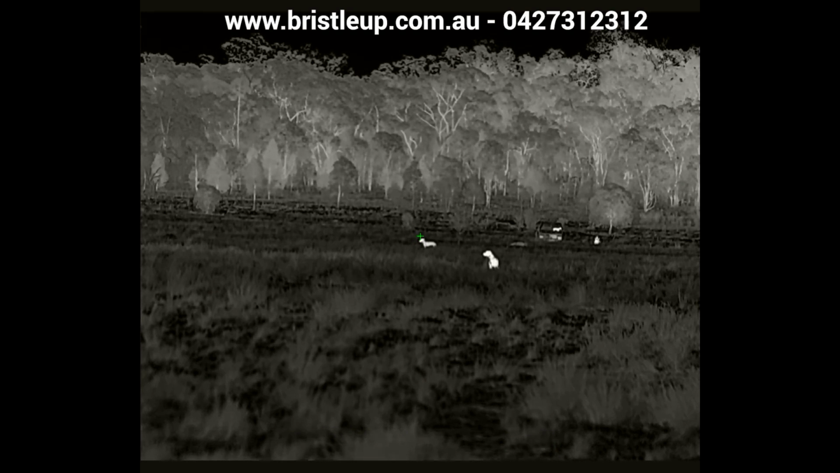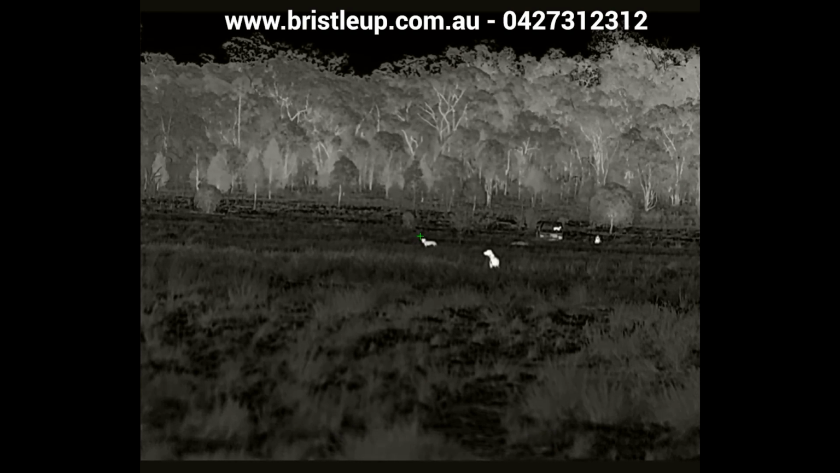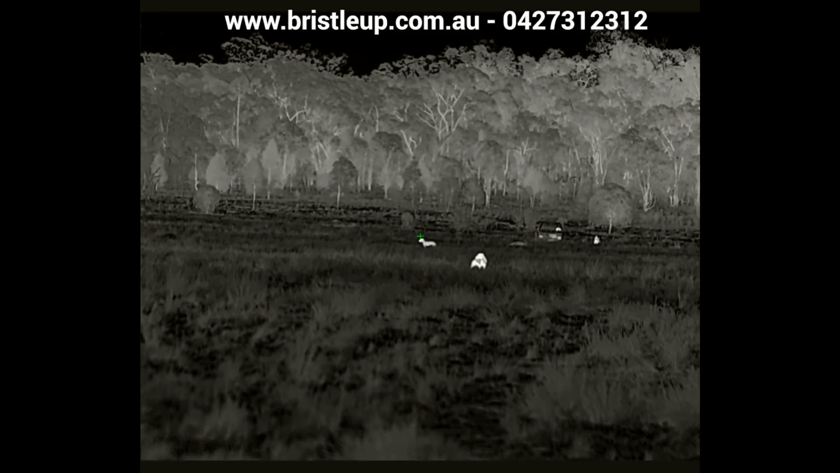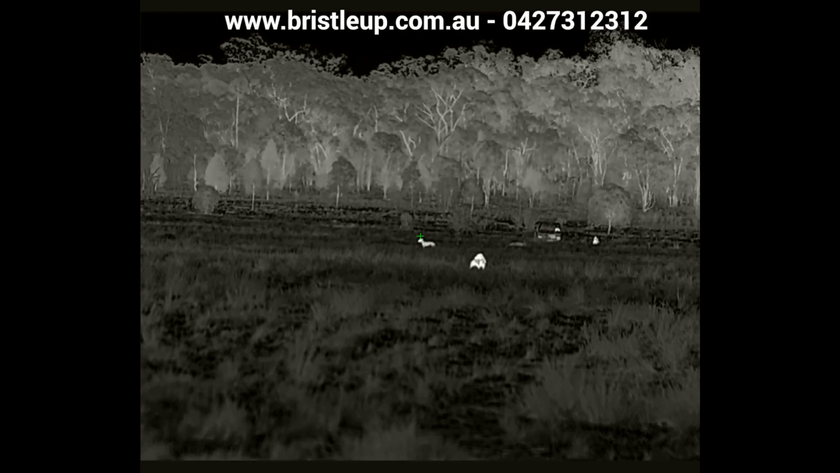All right, so that looks pretty good. You can see here in this one shot the dog at 100 meters, a dog at 200 meters there to the left, and then at 300 meters we can see a vehicle with dogs in the back of the crate, and also a human sitting on a chair.